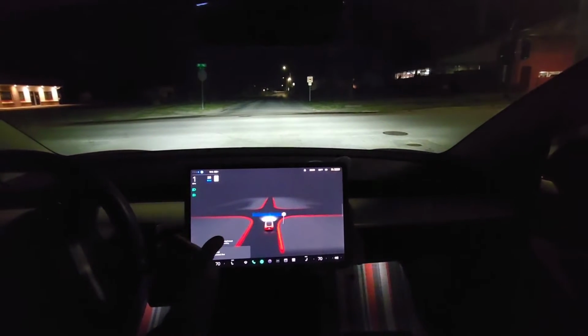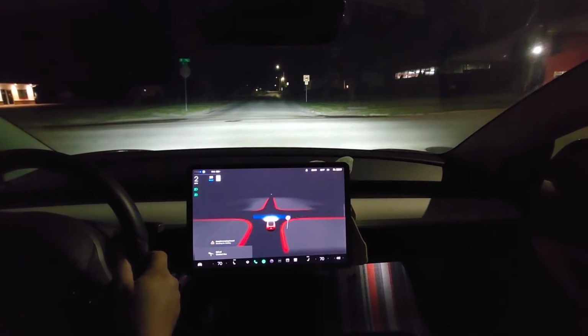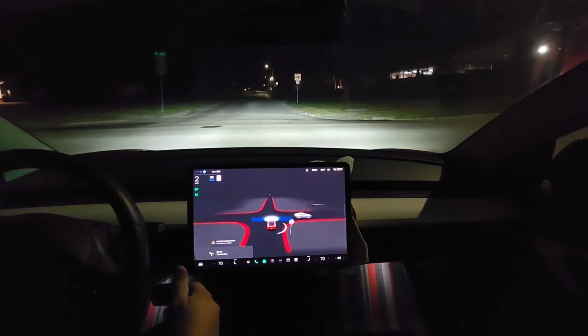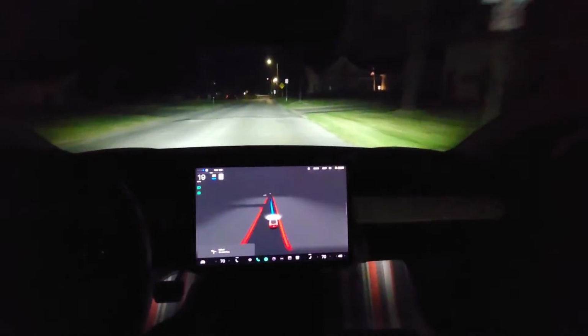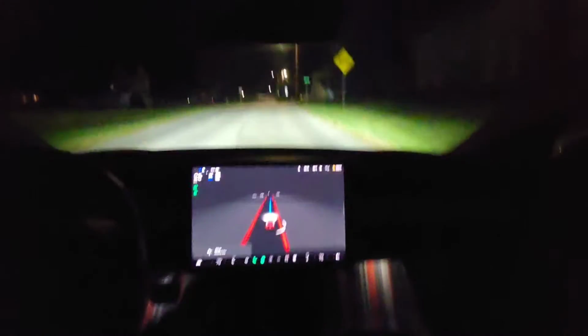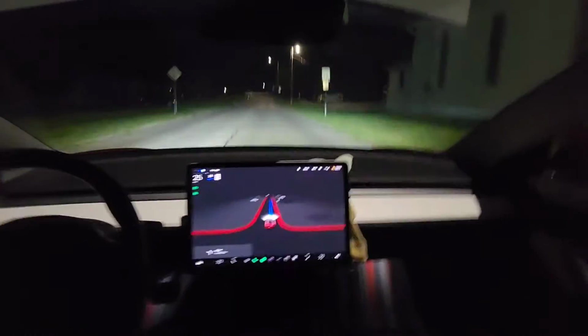Now it steers to the left when it stops for some reason. Oh, now it should stop. Okay, now it's clear to go. Hesitated for a little bit, but it did it. There's a big dip here. I'm going to see if it slows down at all for that. Probably not. No.